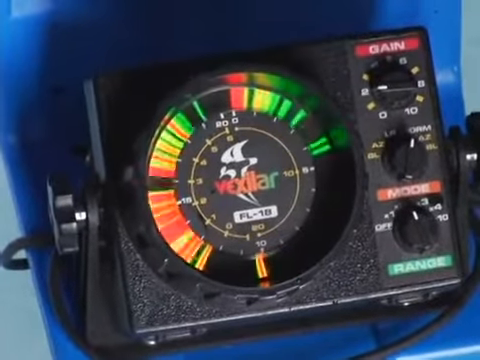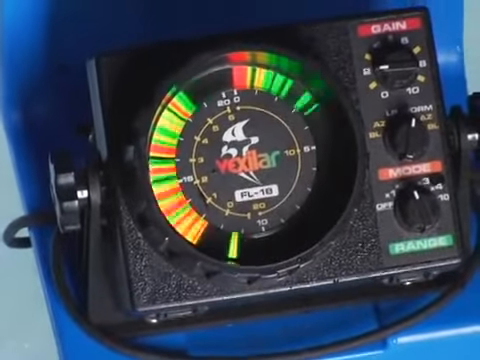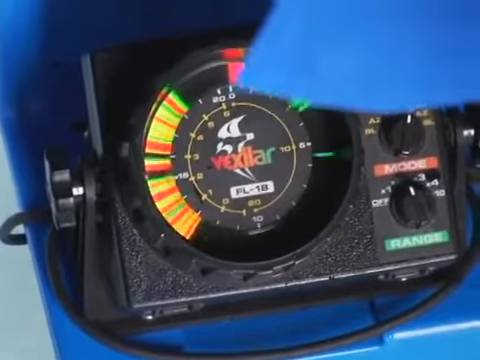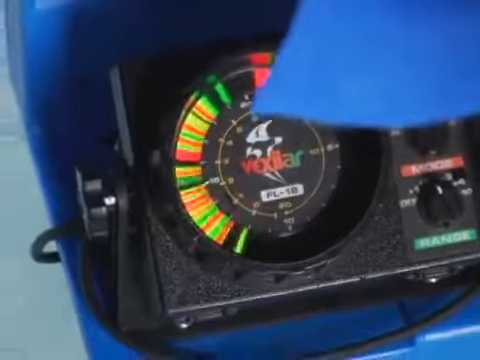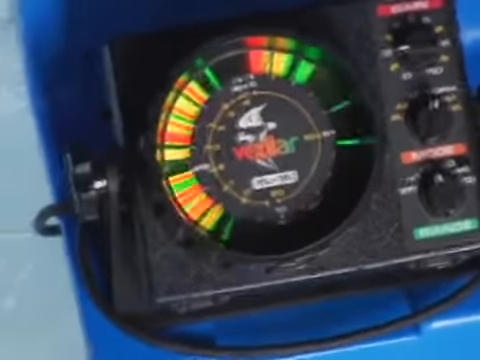The use of a Vexilar has definitely made me a better teacher to the boys. If I see fish coming up short, then moving away from the bait, I change jigs. If the fish comes up to the bait but does not take it, I know this is time for fresh bait. Without a Vexilar, I would never know if the fish were there or not, let alone how they respond.